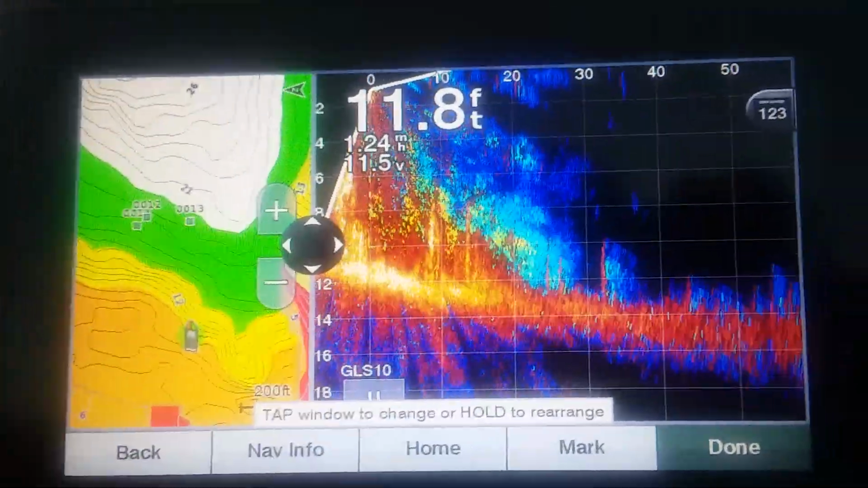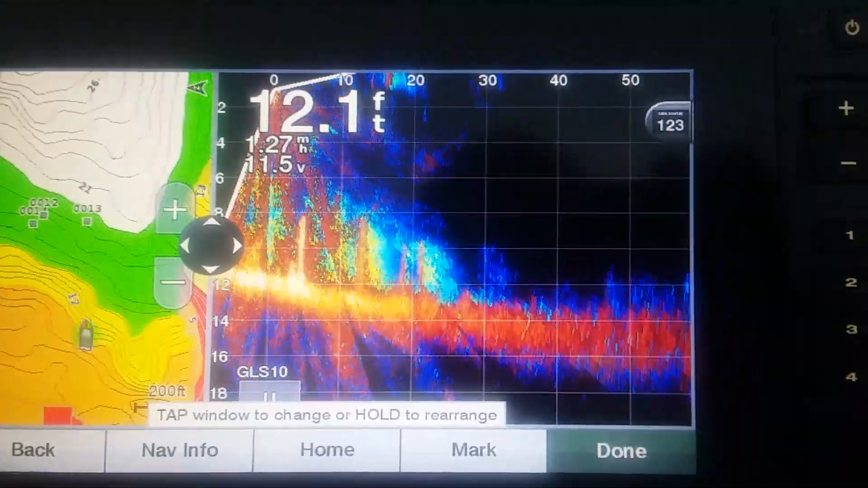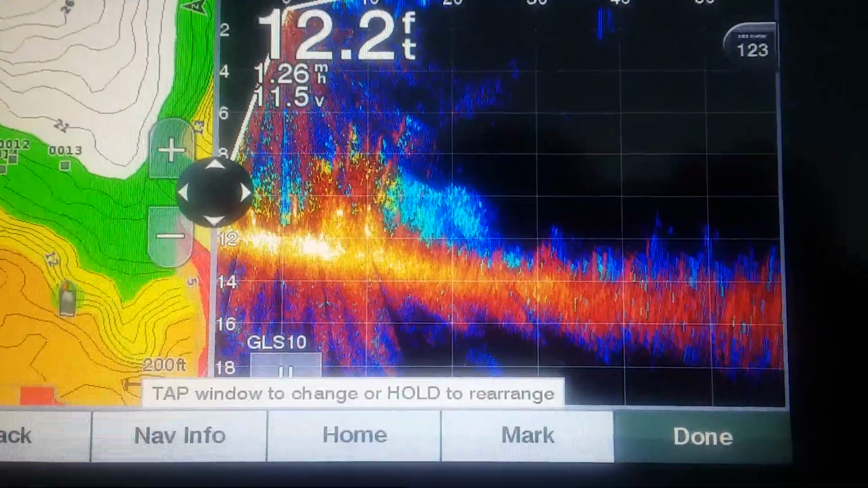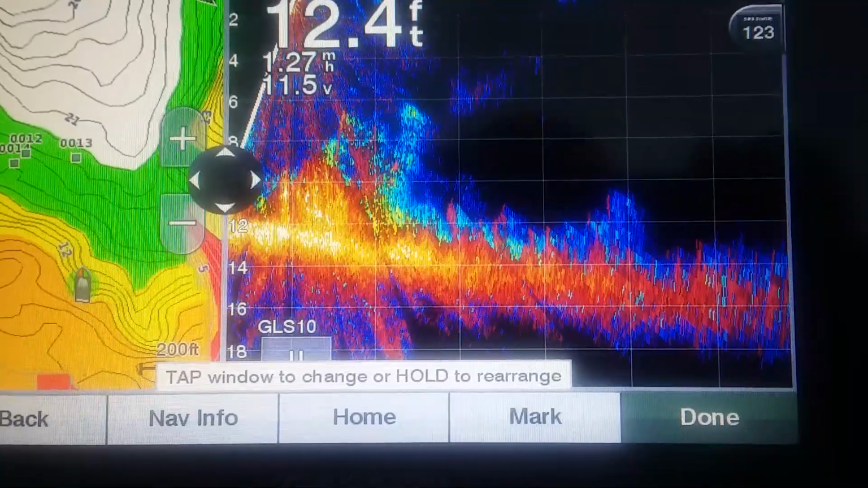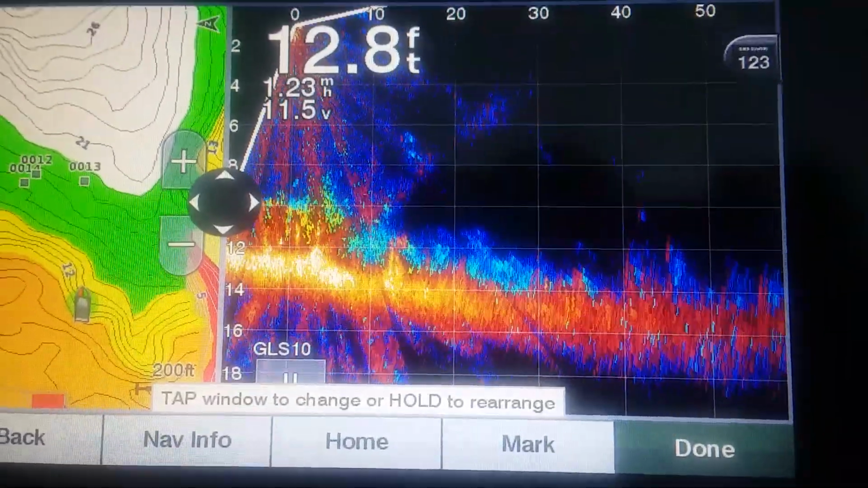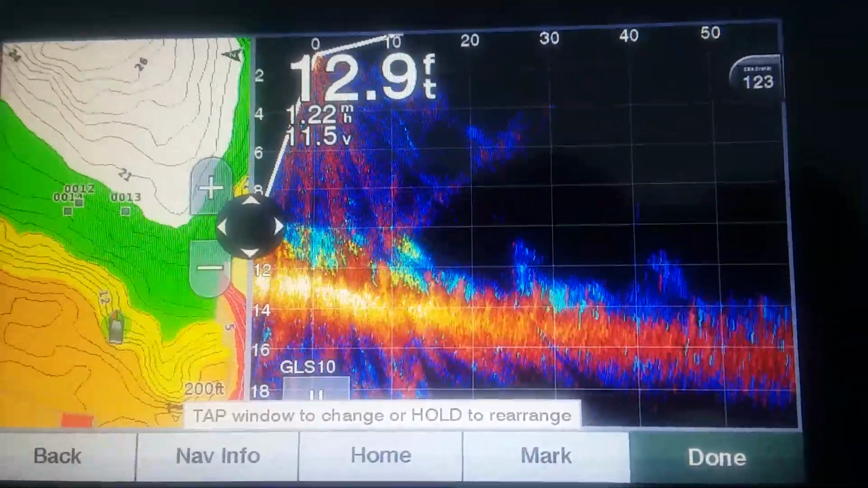But right now, this is what I got. I think it works better at a still position than it does moving. And I'm only moving 1.27 miles an hour with 11.5 volts and in 13 feet of water.